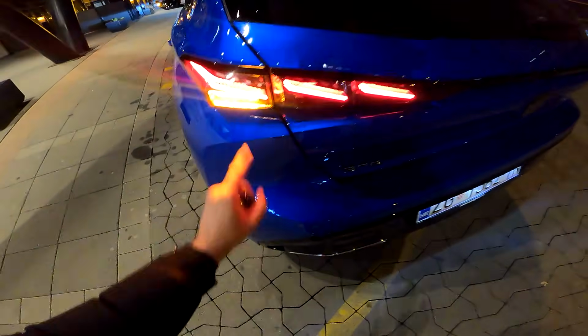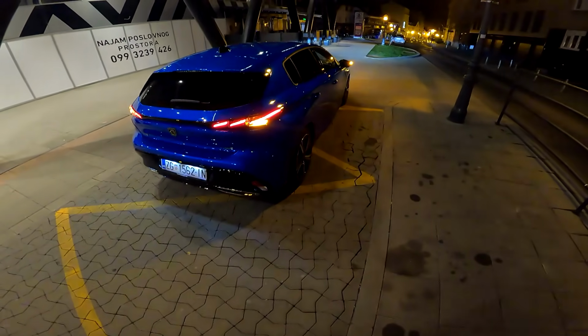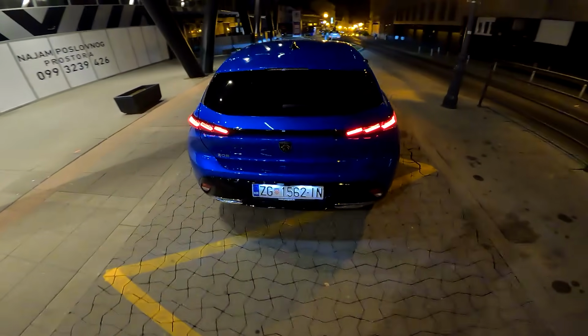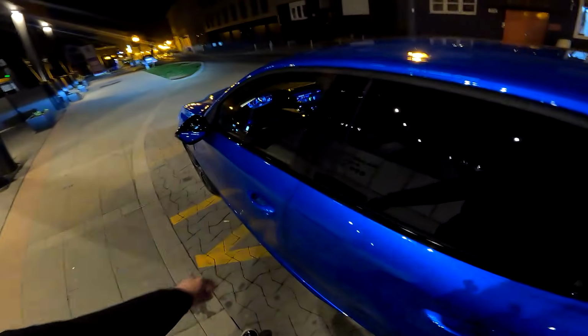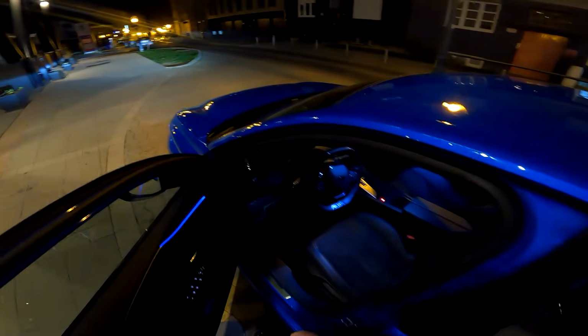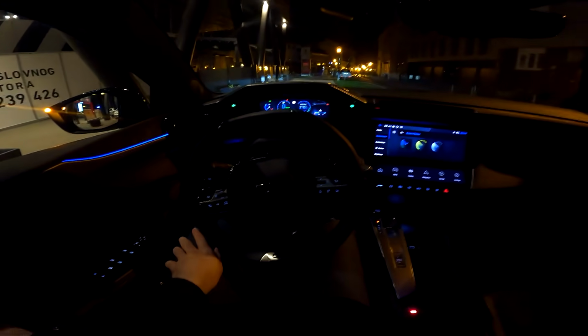And here at the rear as well. 3D shape of the lighting signature. This is your charging port, and you put fuel on the other side. So now we are ready to continue our drive.